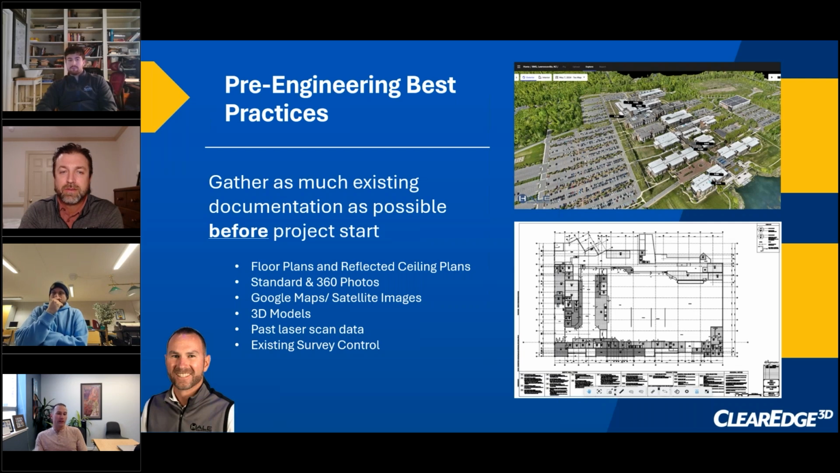Even in a rare case, we'll see past laser scan data. If someone has some old scans, they might be from a different point in time or part of a project, but they are beneficial and useful, whether for alignment or just context. And then existing survey control. This can definitely save some time on site. It still needs to be validated, but when you have a known network on site, it can save everybody time to jump in there, stay on the same coordinate system, and work within the overall system of a campus or a project. So all good things to ask for and try to collect on the front end before you get started.